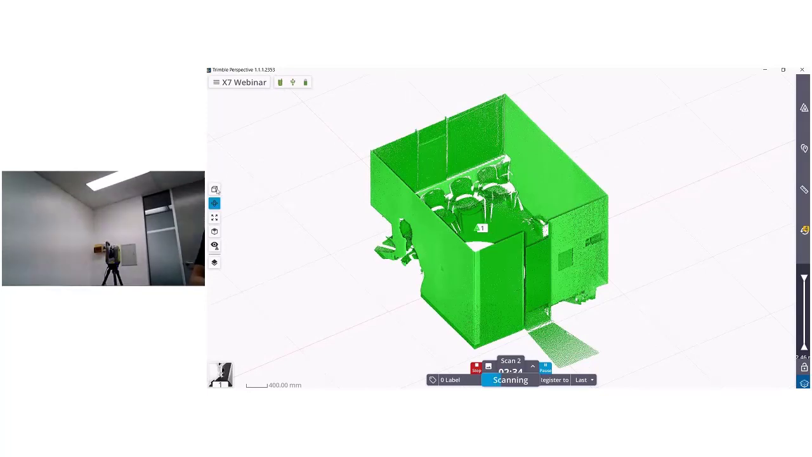Got a number of the standard sorts of viewing tools that you would expect to be able to have: top, left, right, zoom to extents, these sorts of things. We can hide and view only certain numbers of stations, so when we do get a larger project, we can start to say, well, I'm only interested in the last 4, the few that I've done in this room at this point in time, so I can just view that specific number.